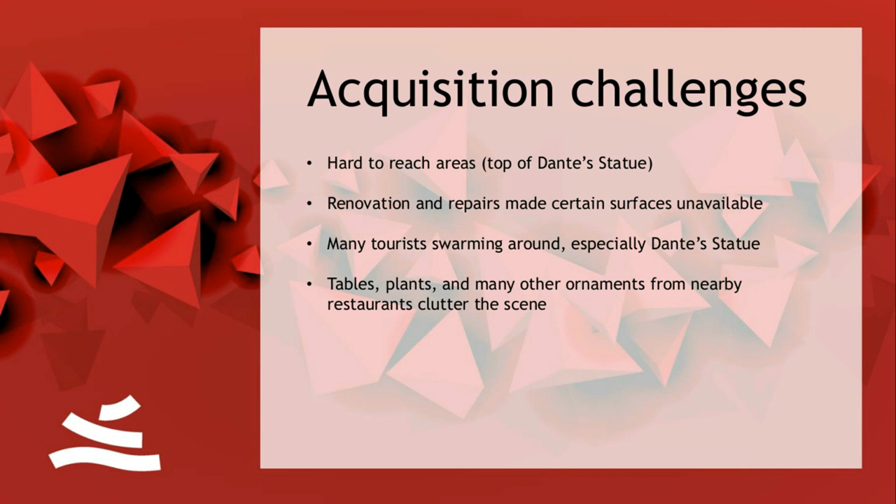There were many tourists around, and as you know, when working with laser scan, you don't want people going back and forth and whatever. There was a lot of clutter in the scene. Tables from shops, plants, again, people. So it was an interesting thing to scan.